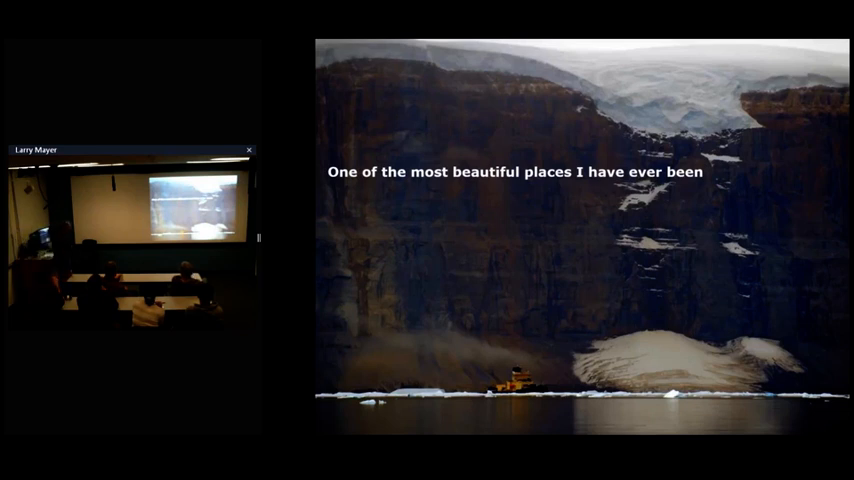As I said, it was really one of the most amazing places I've ever been to. Just to give you an idea, the air draft of the Oden is 50 meters. So you start counting up, and you see that's almost 1,000 meters high there. And that's just every day, look out the window and see things like this. Really quite spectacular.